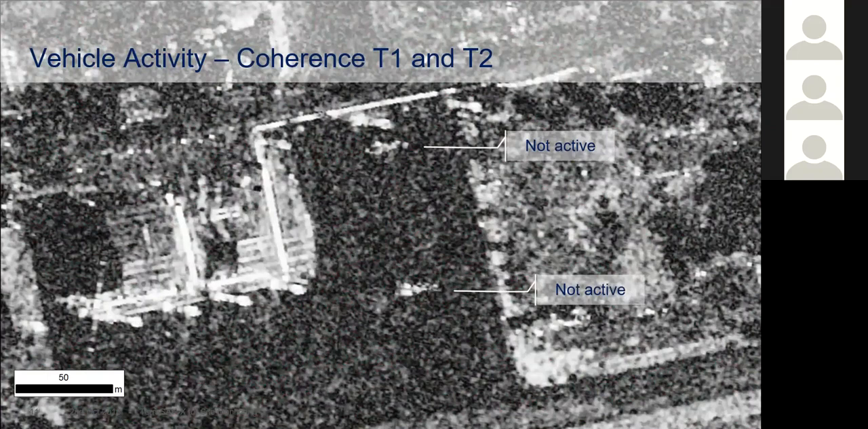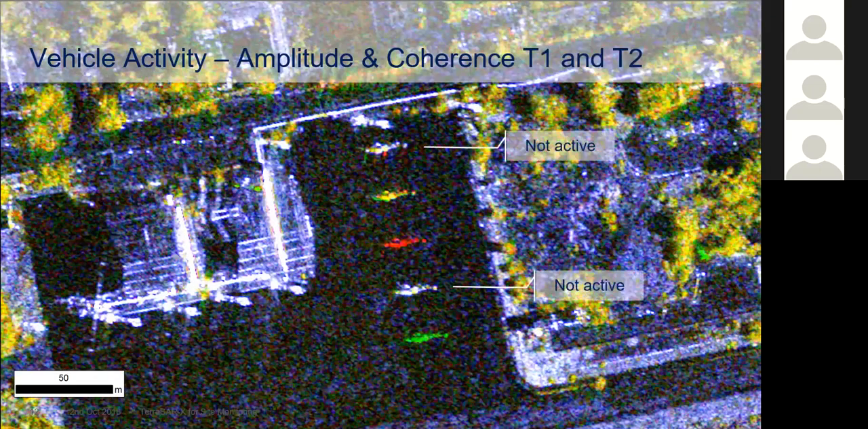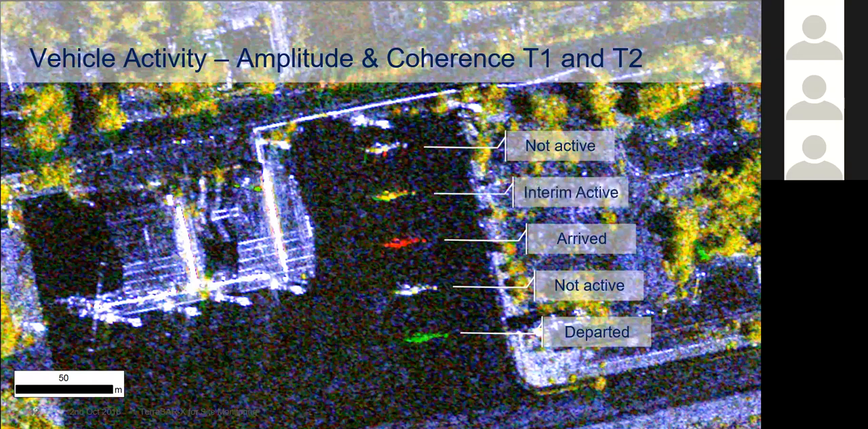So they've not moved between time 1 and time 2. And if we pack this information together in the multi-temporal coherence image, as we said before, we can say these 2 were inactive. This helicopter has arrived, this helicopter has departed. And interestingly, this helicopter here was present at both dates, but incoherent, so it must have moved in between. So it's good for giving an indication of whether sites are active, or whether materials or vehicles, whatever the objects that we're looking at, have been moved between satellite passes.